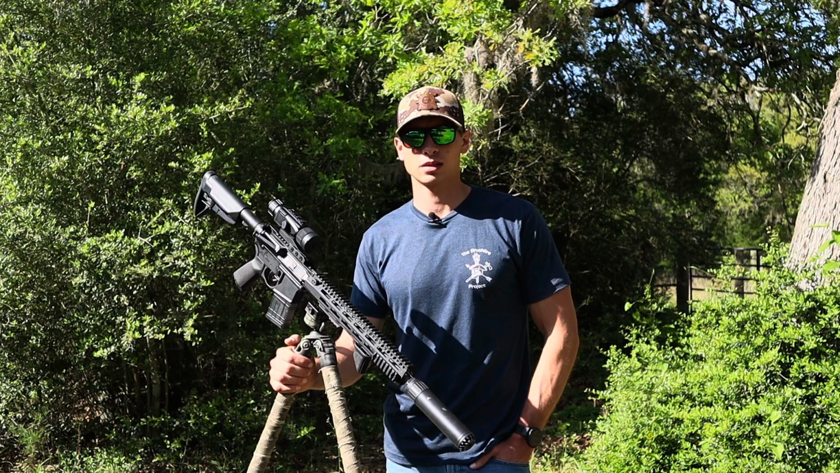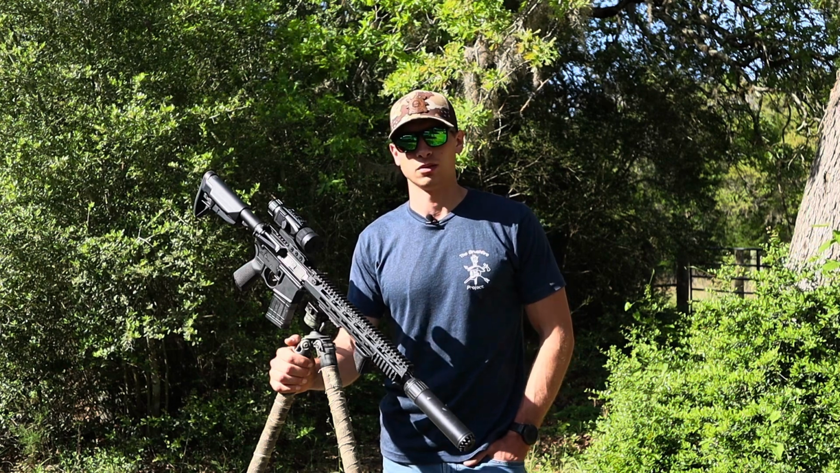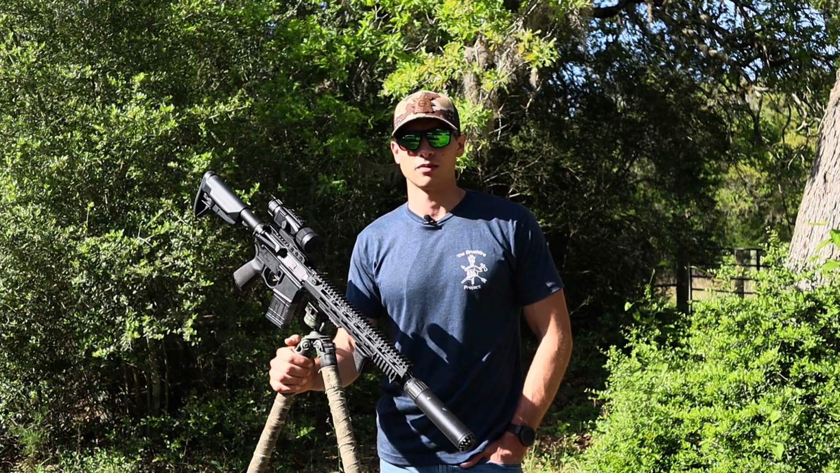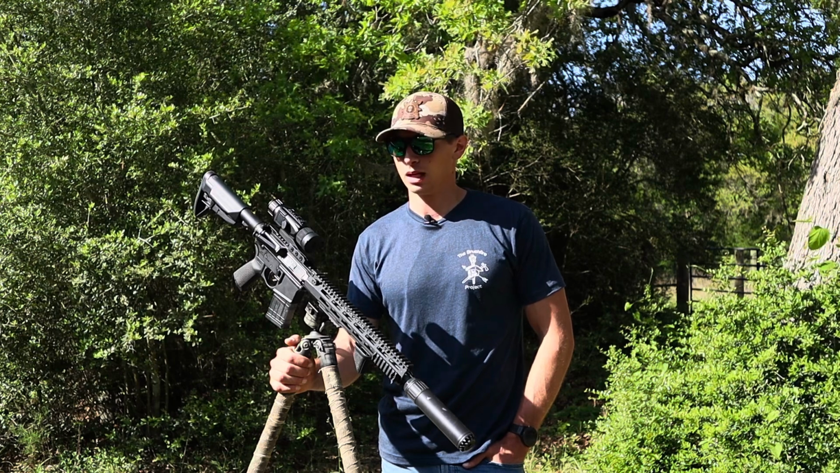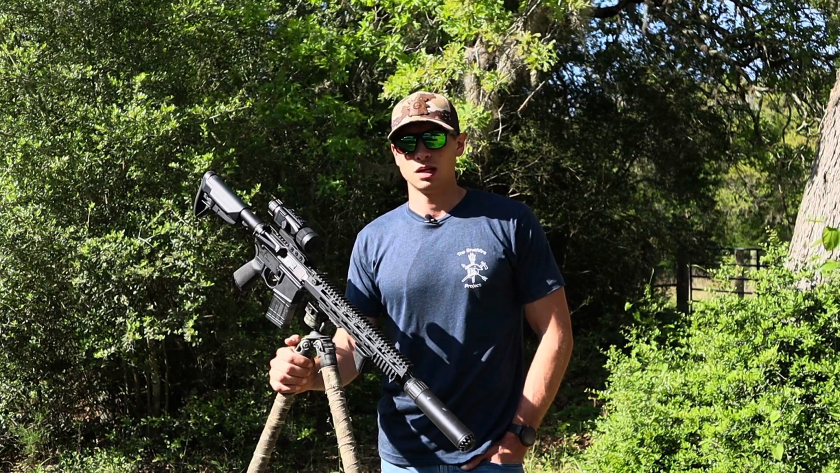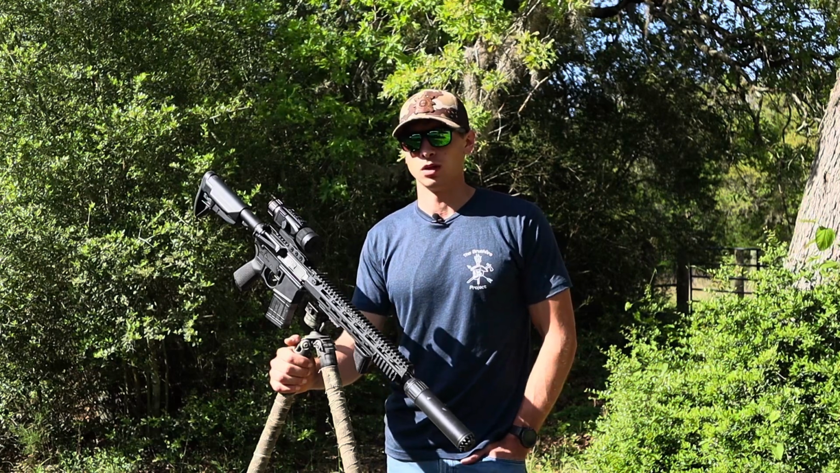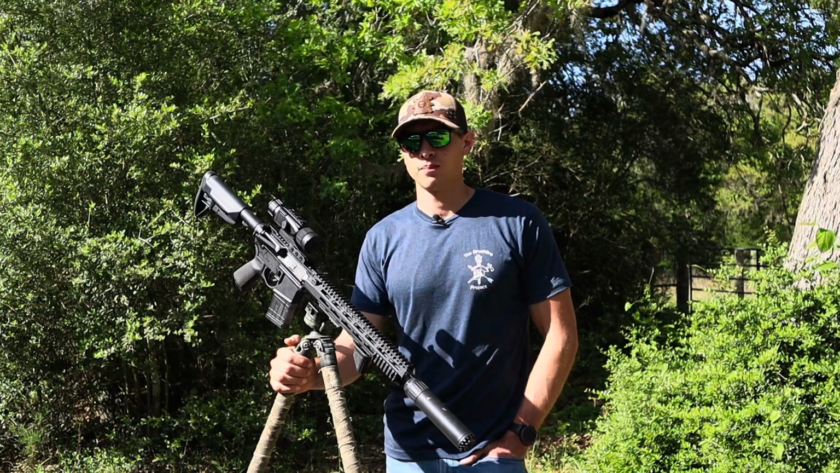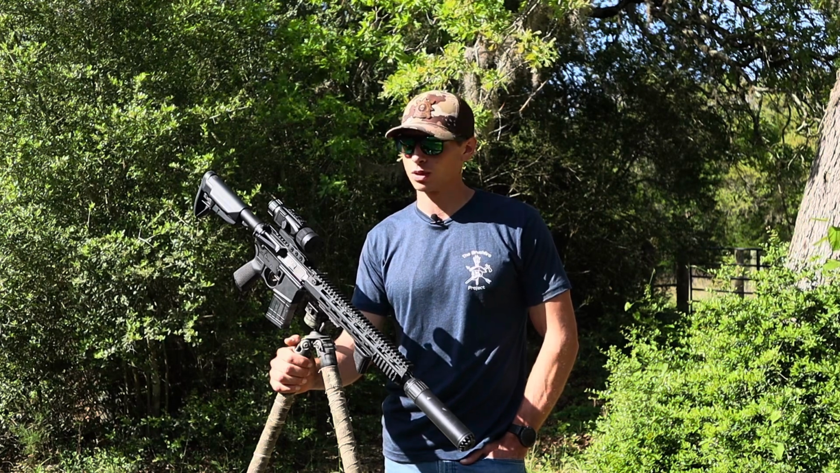Starting off with the specs, it's running a 640 by 512 pixel resolution with a 12 micron, sub 18 millikelvin sensor and a 1024 by 768 pixel micro OLED screen. Looking at a 35 millimeter objective lens and an advertised runtime from the website of 4 hours. Although I will say I got closer to about 3 hours, just a little bit over 3 hours. But that is off of a single 18650 battery, which is pretty sweet.